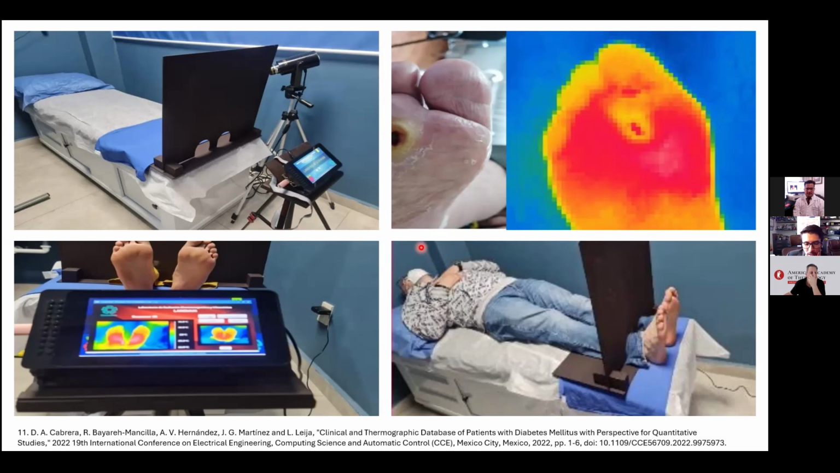The way we try to predict whether somebody could develop a peripheral issue is to detect differential temperatures of the sole of the foot and also different patterns, because the foot does not always show a homogeneous or standard temperature, but sometimes geometrical patterns can appear.